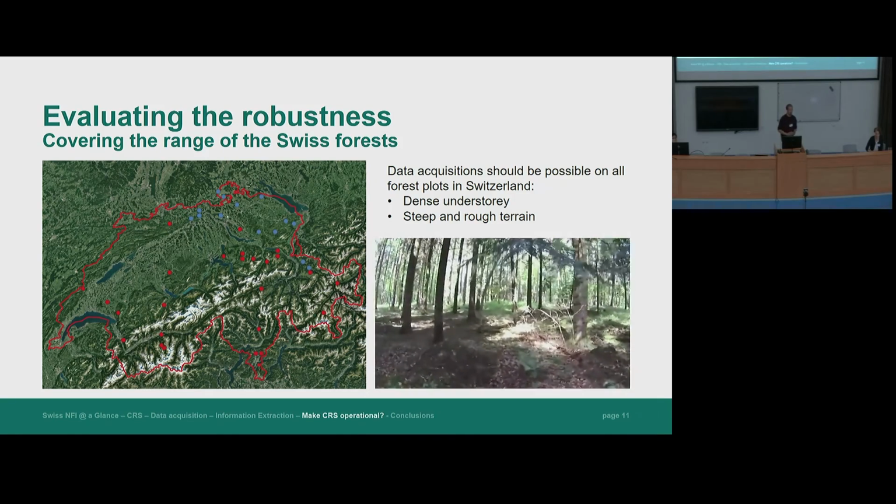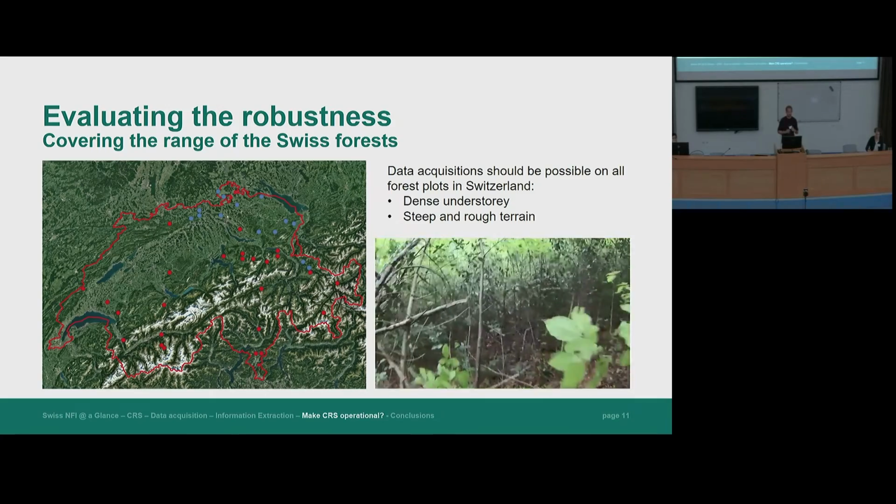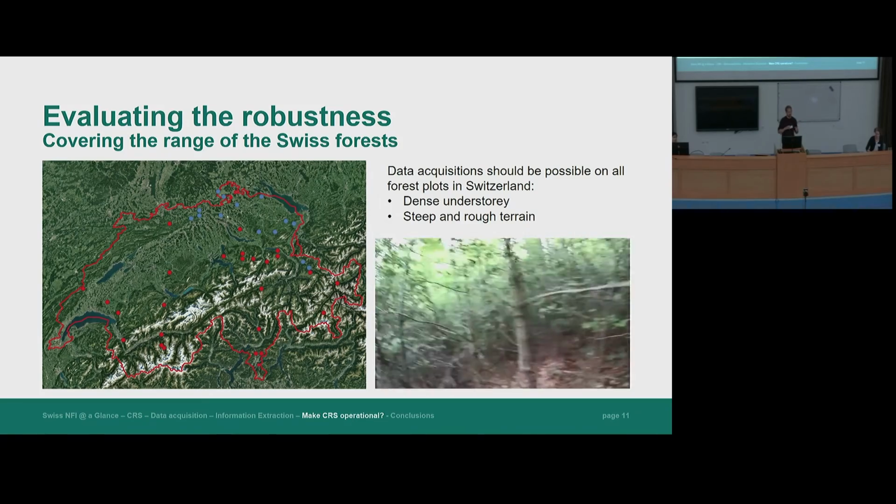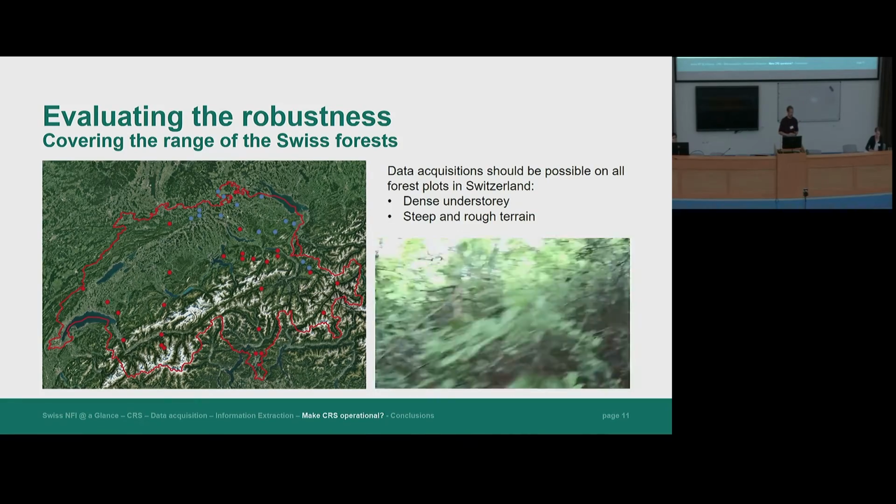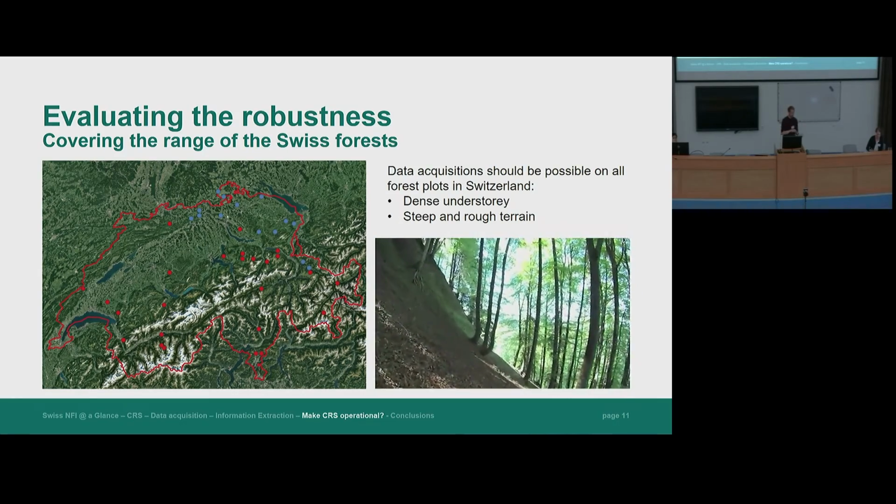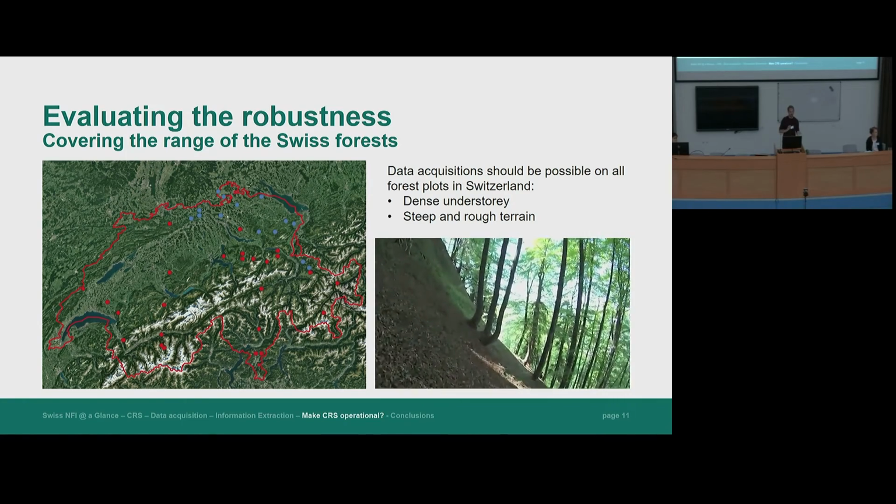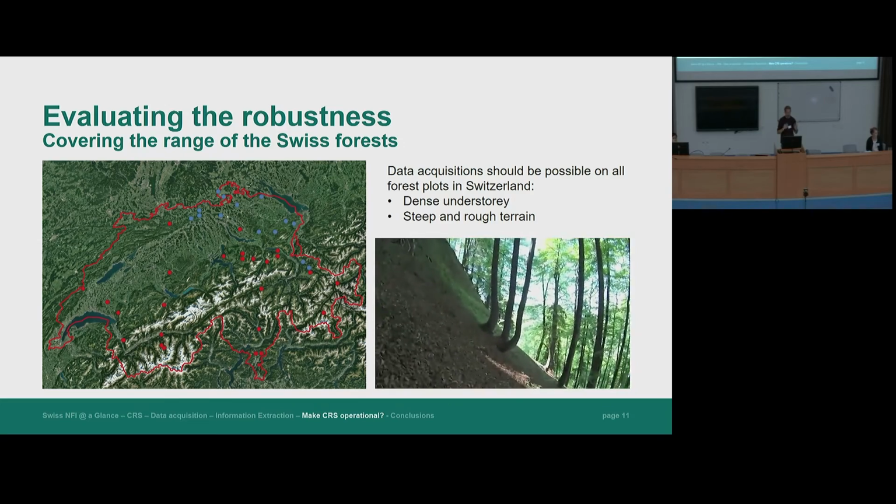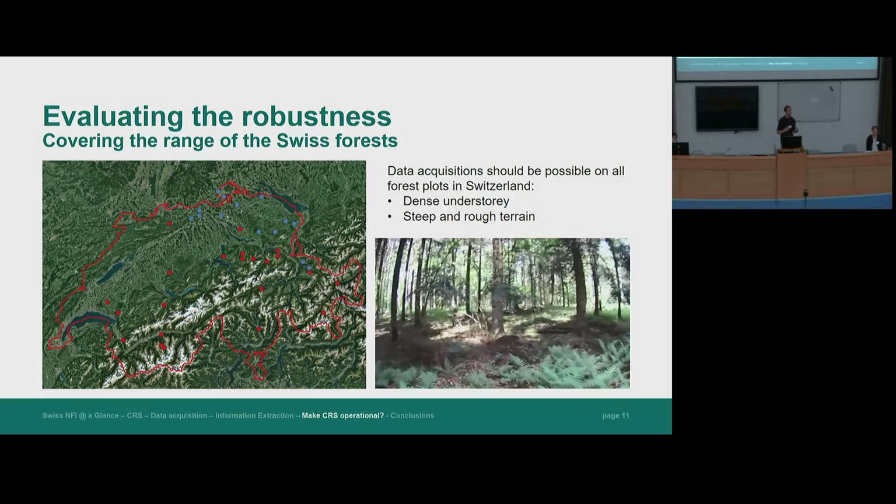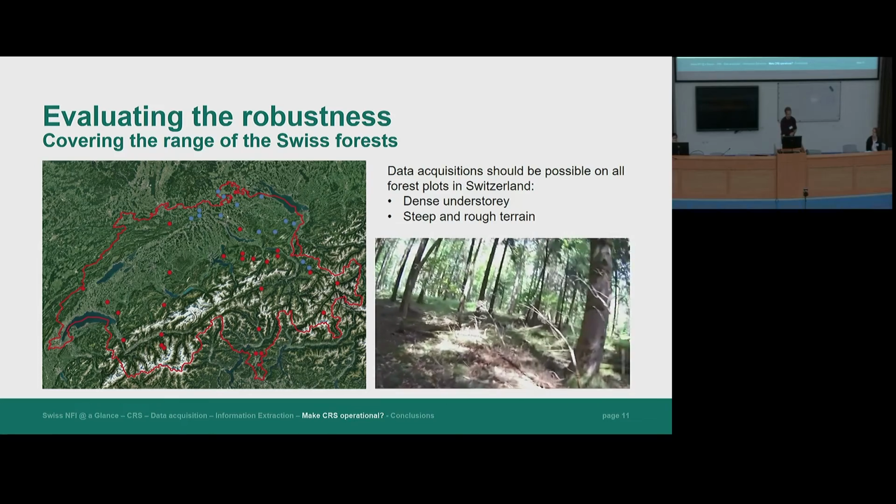But now we want to assess the robustness of these data acquisitions. For that, we have now started a bigger campaign covering the entire Switzerland, where we go up to 40 plots distributed in Switzerland to see how well these mobile laser scanners, so the GeoSLAM ZEB Horizon, actually perform in these different plots. And you see in this video here the different plots that we encounter, so a lot of very steep plots where it's really difficult to walk around, but also very dense understory where it's really difficult to navigate through the plots.